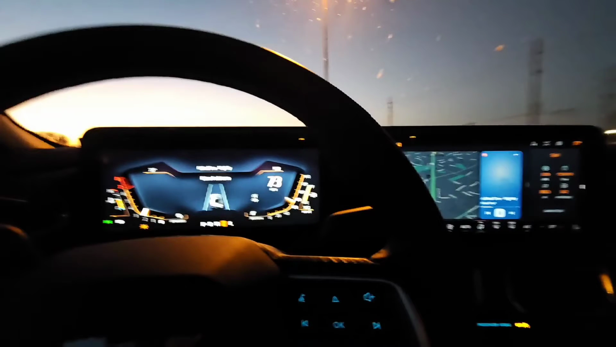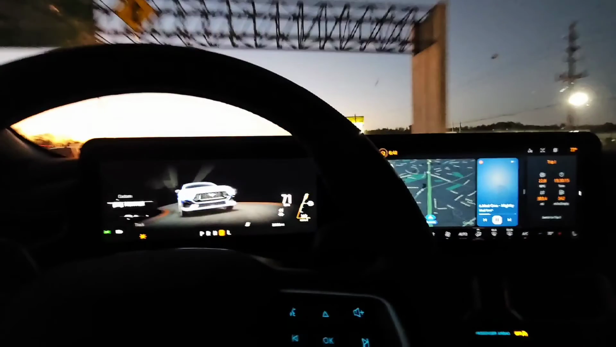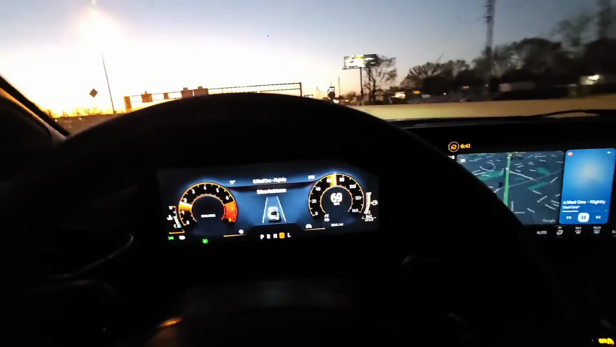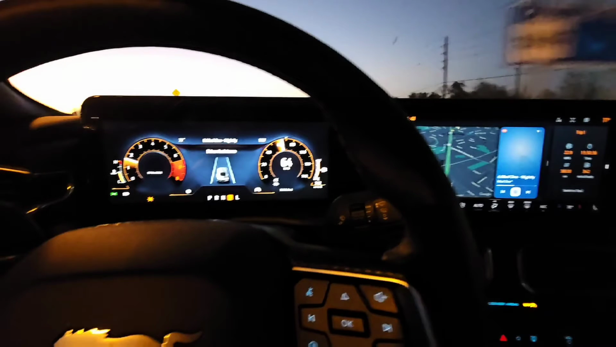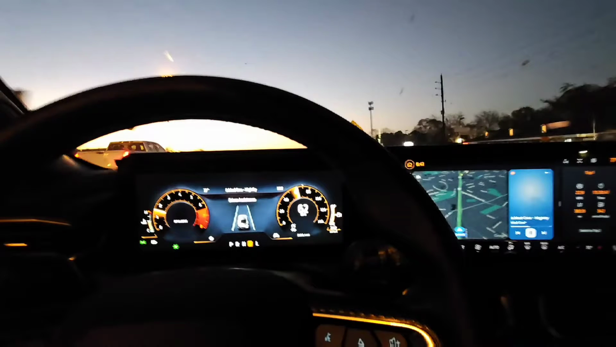So that's a pretty nice little feature. Set it back to normal mode since I'm on a road trip, so I need to save some gas. What's next is that really pretty much wraps up the driving modes and the safety features.